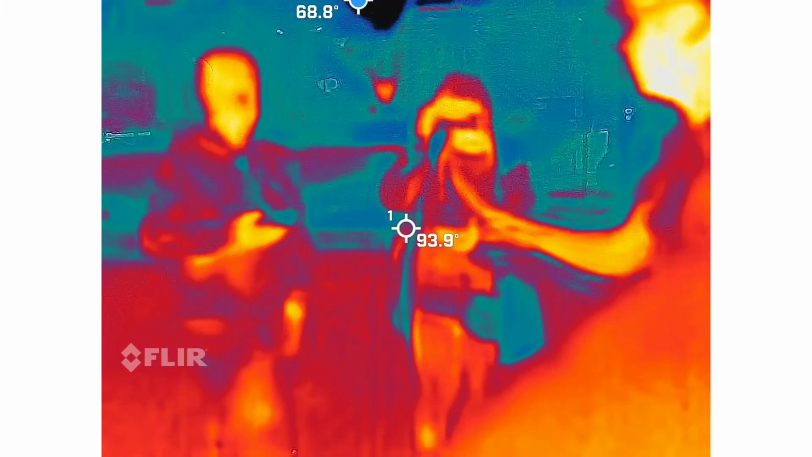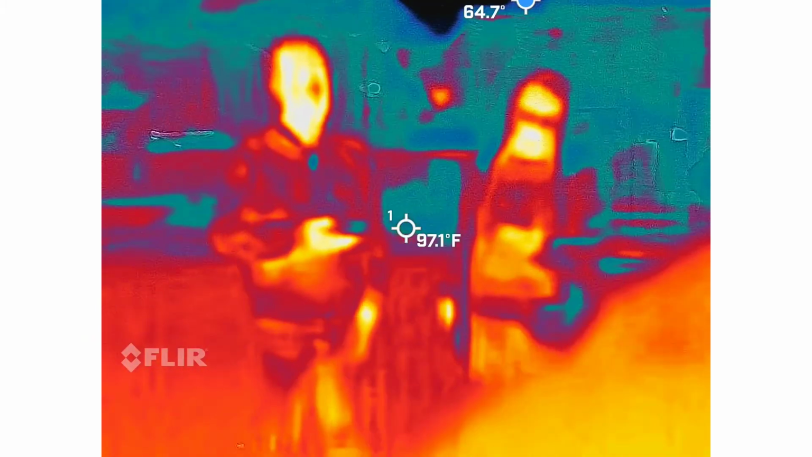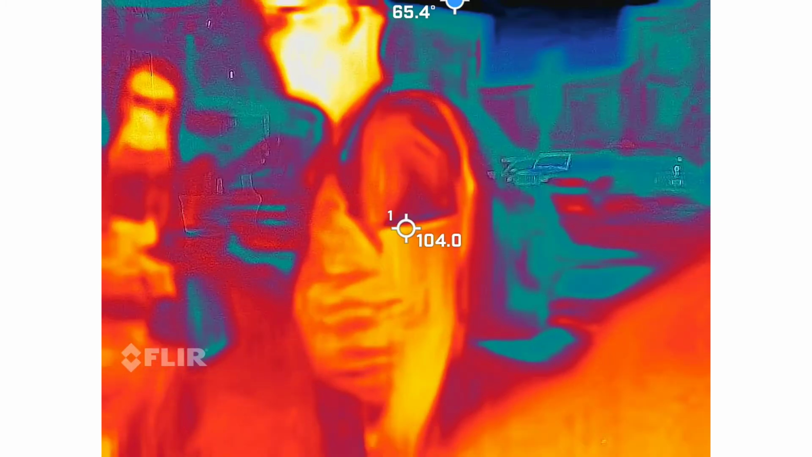Before we move further into questions, to give everybody perspective on what those readings mean, behind your television set, you all have a bunch of wires, right? That's about 40 to 60 milligauss, based on the units of measure that we're using with this device. Your microwave running on high with the door shut and you standing next to it is about 150 to 170 milligauss, based on what wattage you have on your microwave.